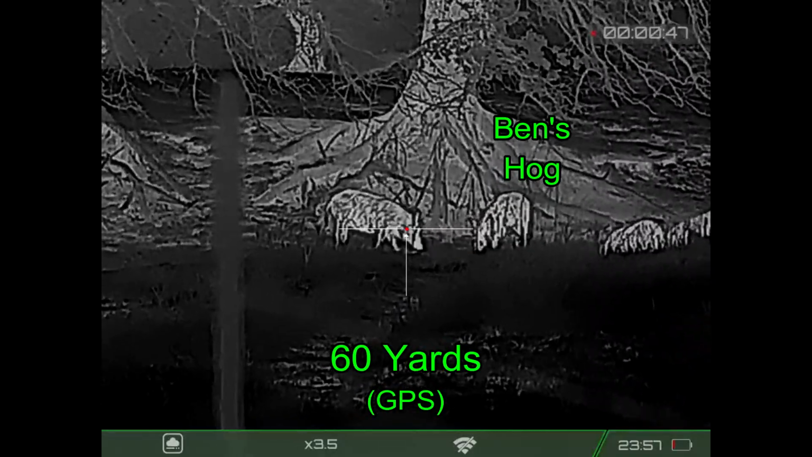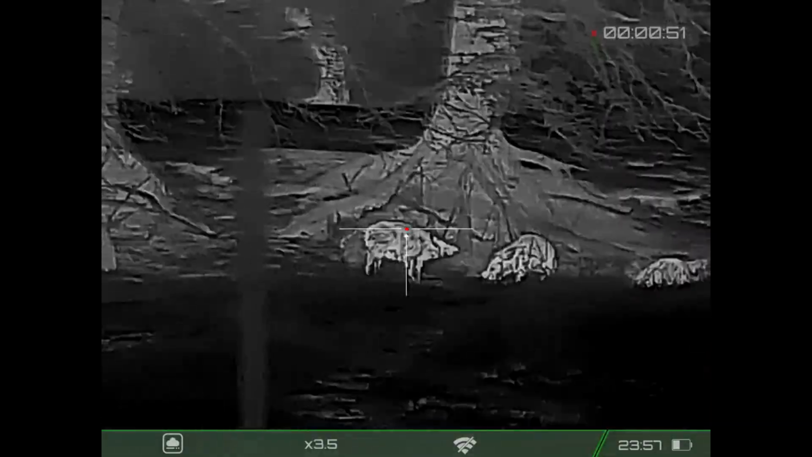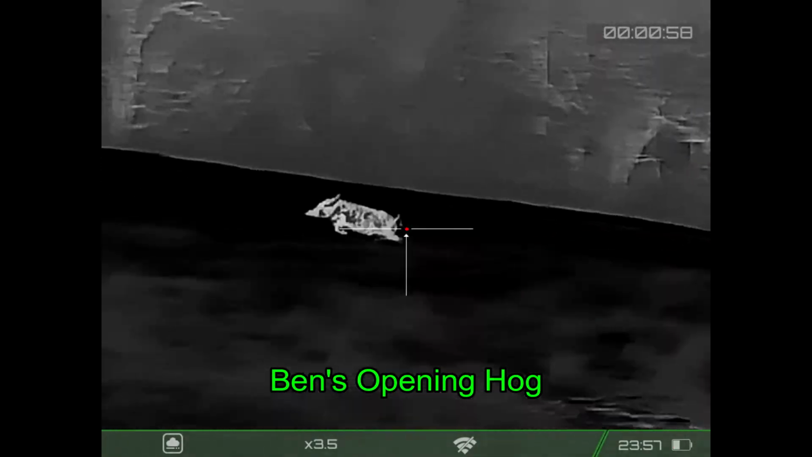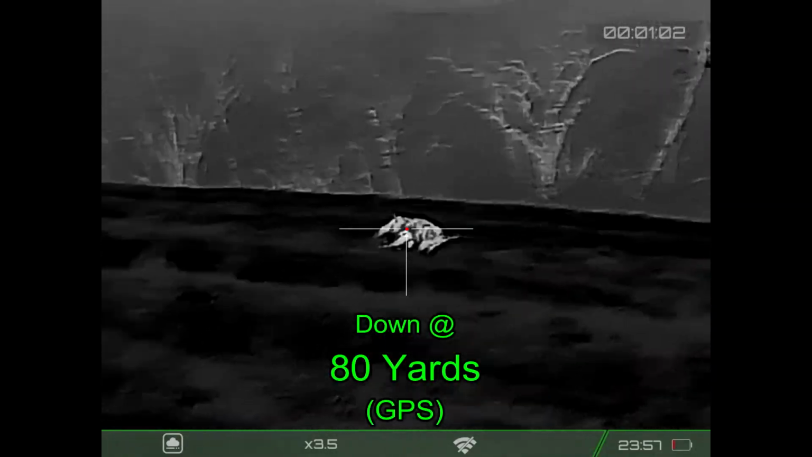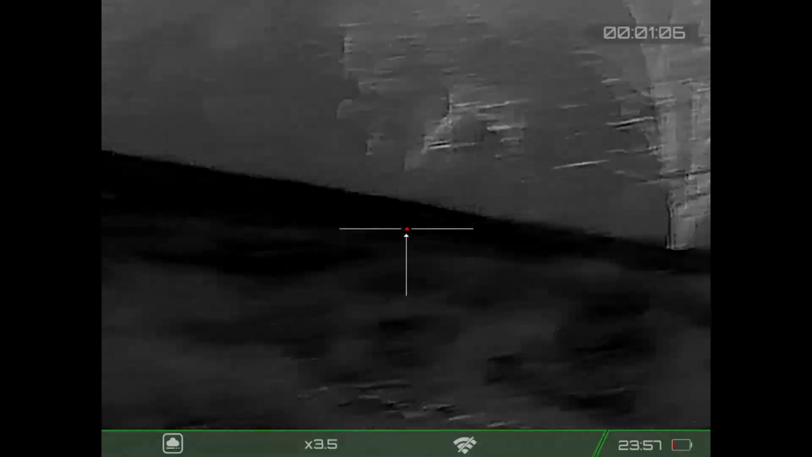You've got one on the right? I have one on the left. Are you ready? 3, 2, 1. Mine goes down and Ben runs right by mine through the fence, and I'm going to track it here. Neither of those shots hit. And yet the hog still went down, so that's definitely Ben's hog that I put a follow-up shot into.